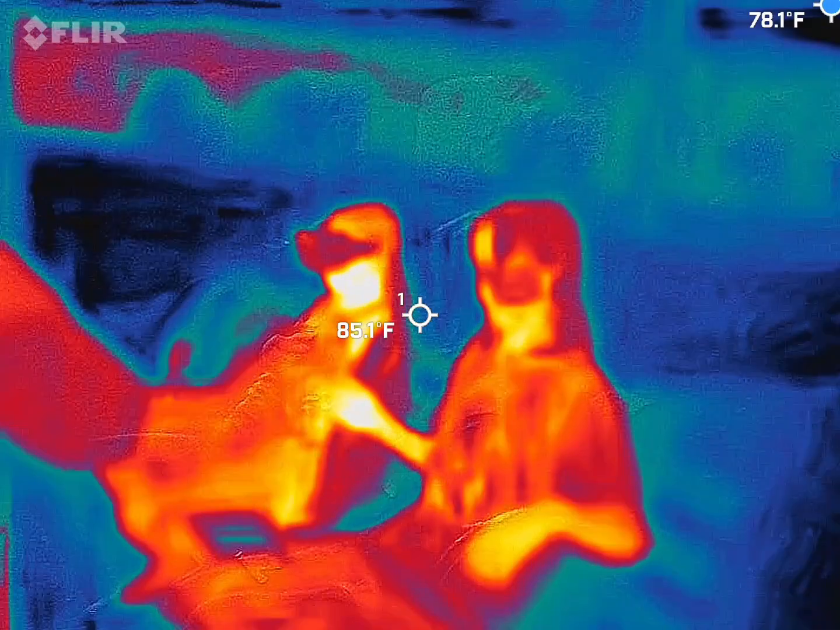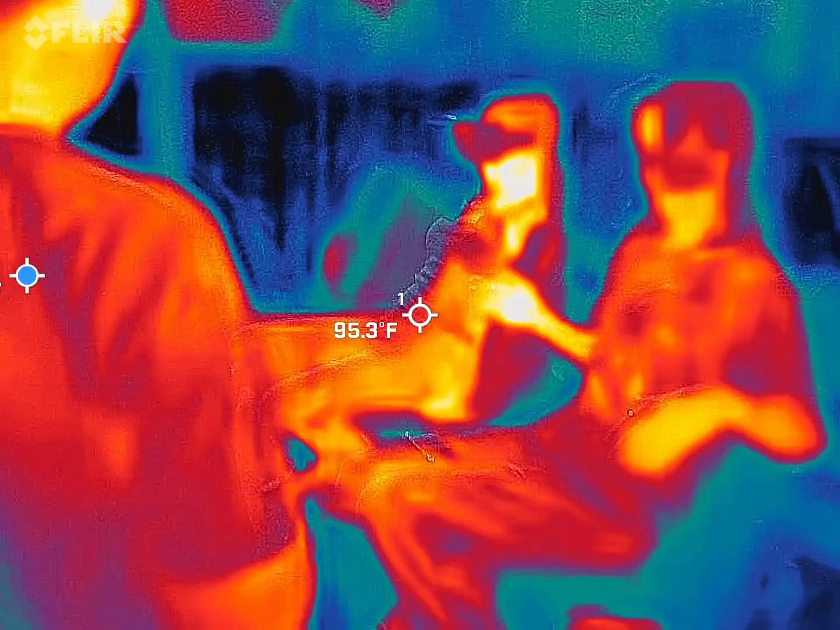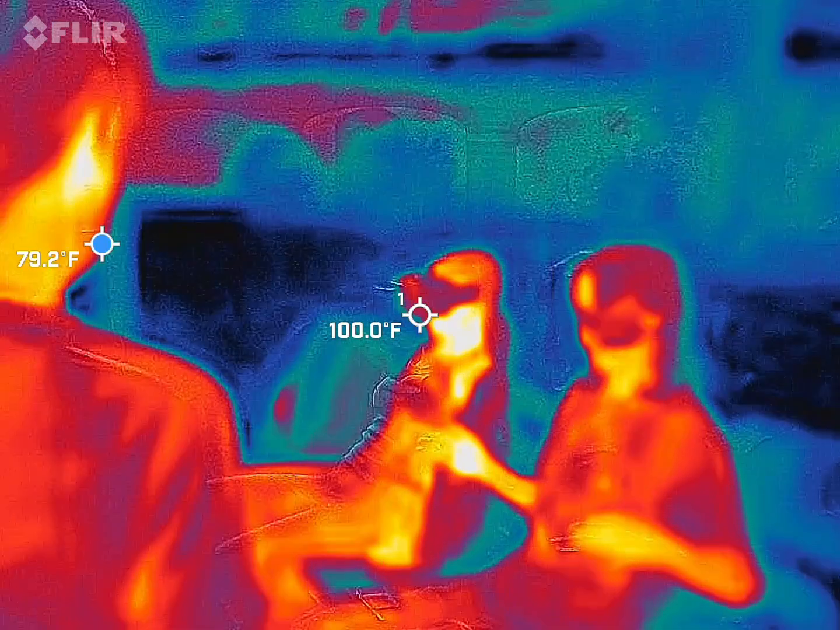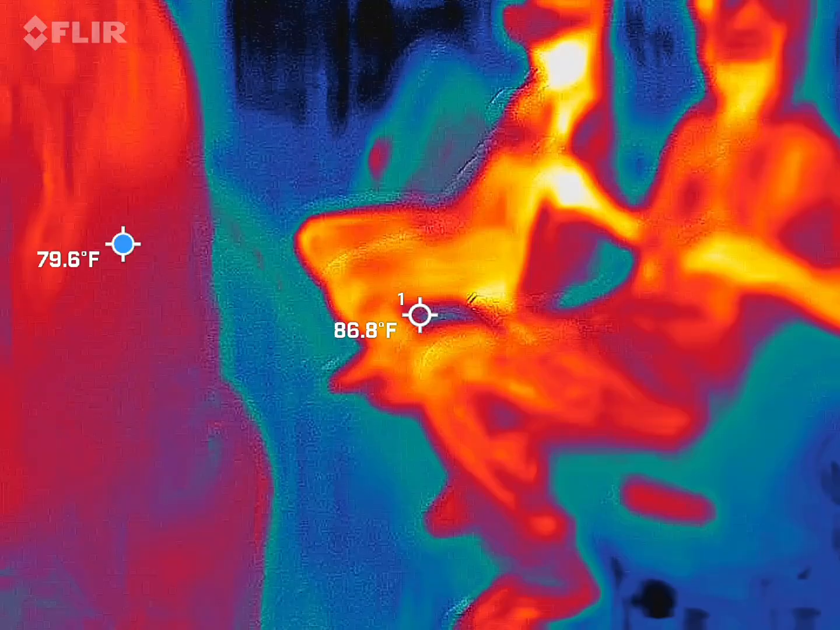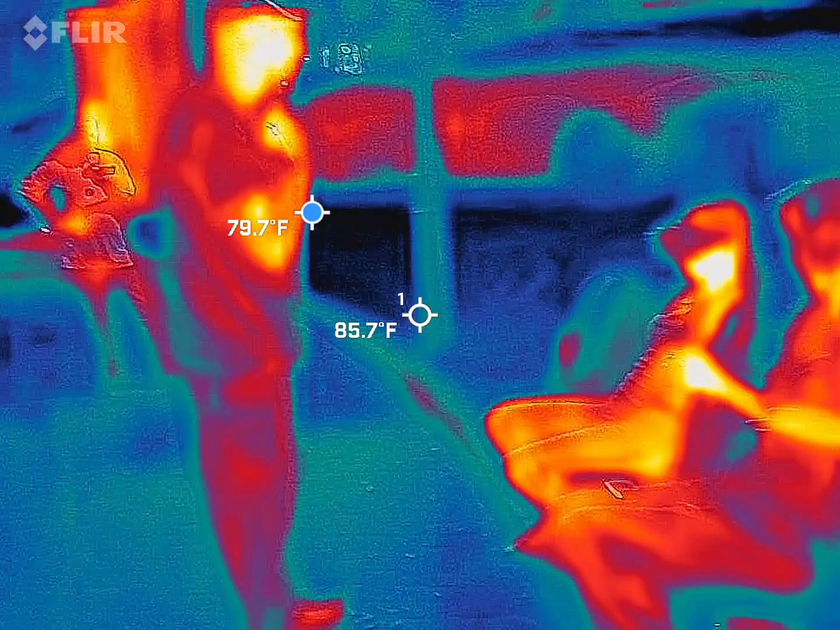Hallway, man, train, orange seats. What's the man wearing? White shirt, black pants, blonde hair. Does he have any facial hair? I see his back. Henry, can you tell us who the man is in the train?